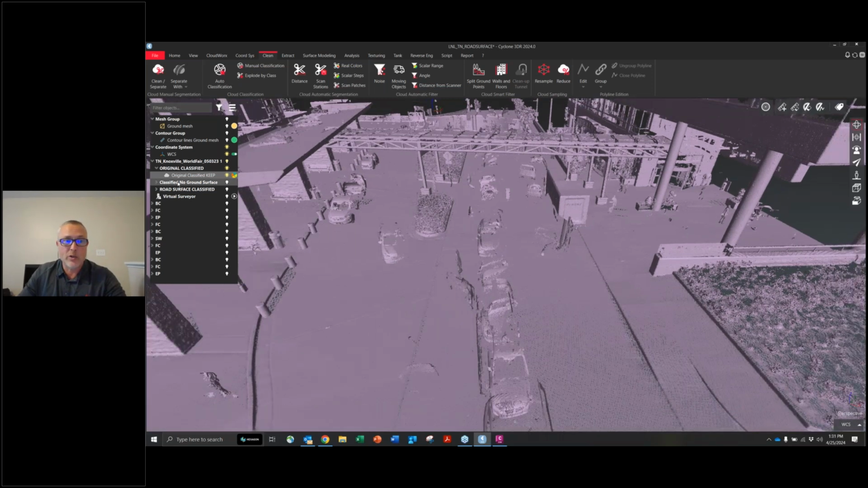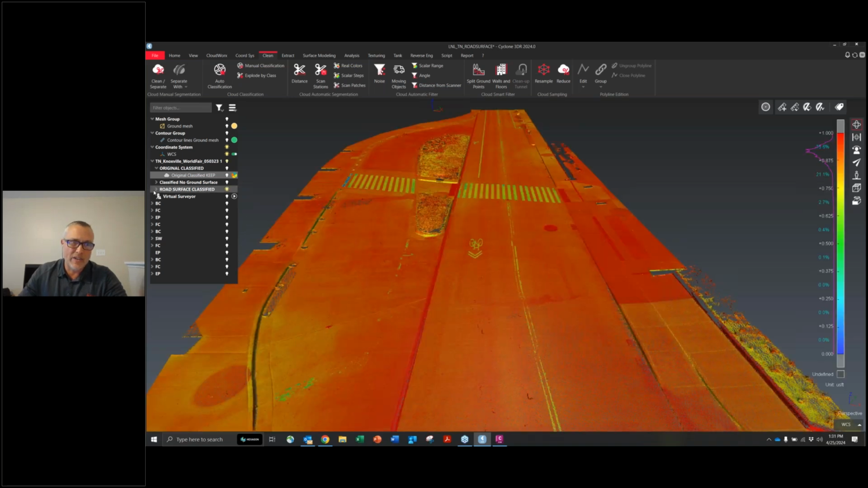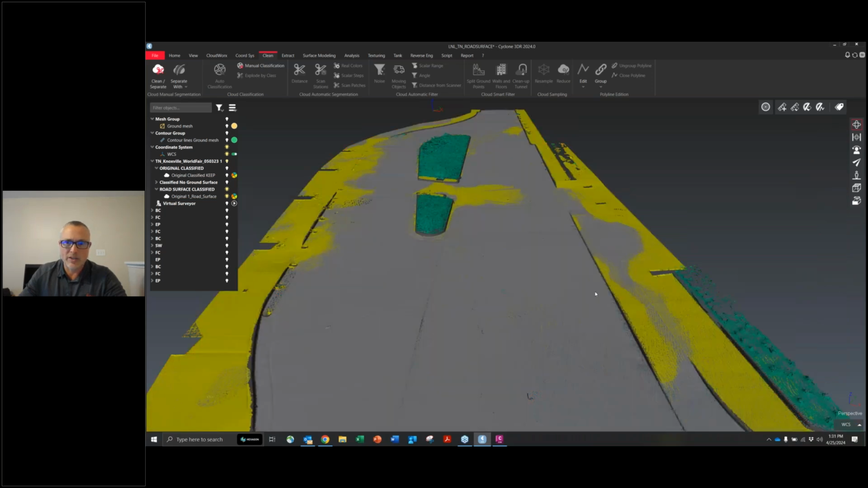You can go ahead and just use the classifications, the same process I did before. You can grab the classifications, explode by class, group out what you want, and then group them back in together. And in this case, I did create a separate folder to show you this is still classified. See, there's our classified surface.